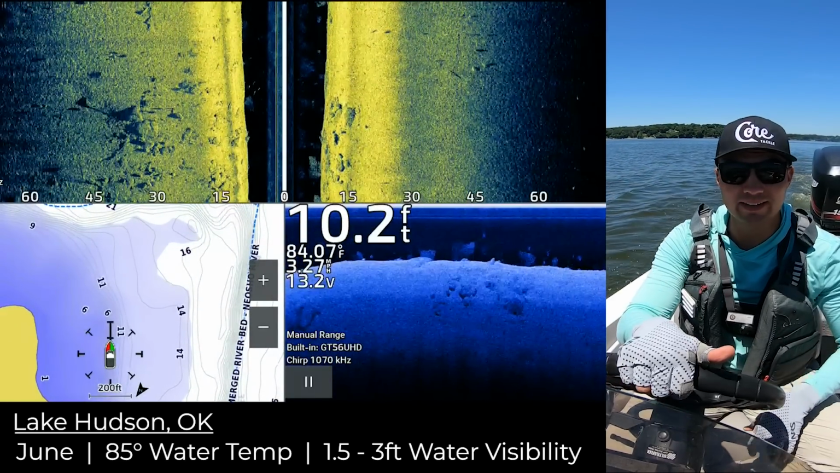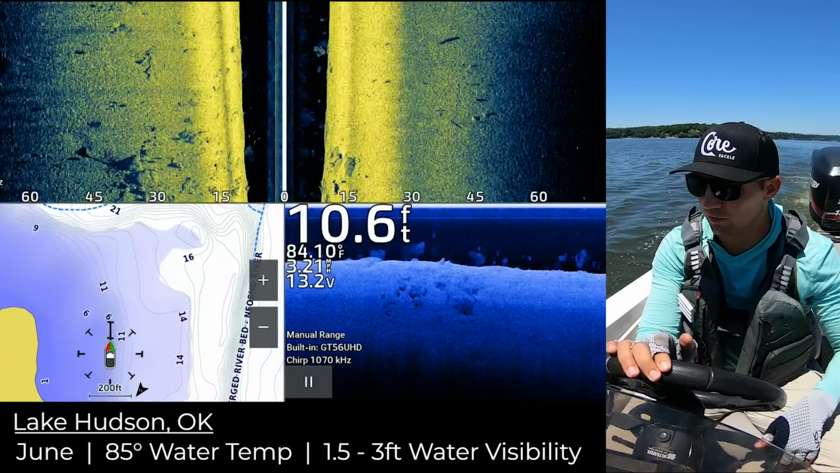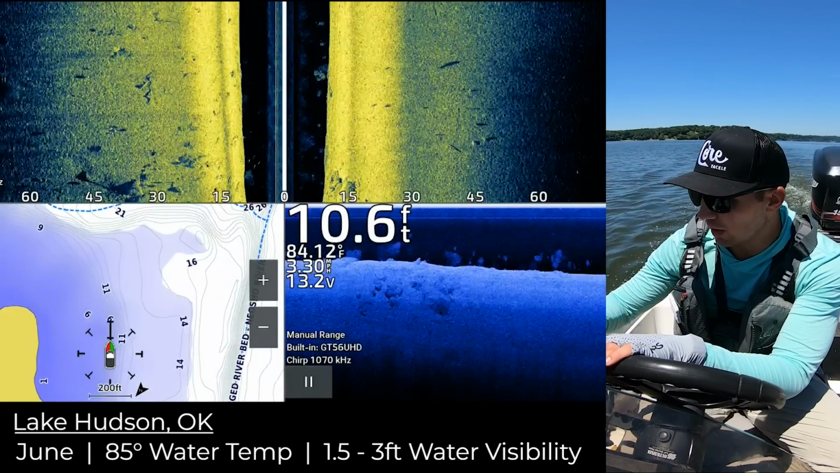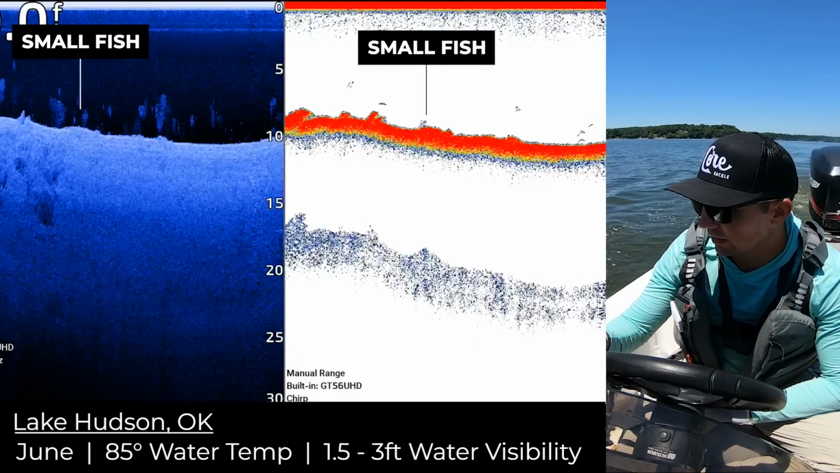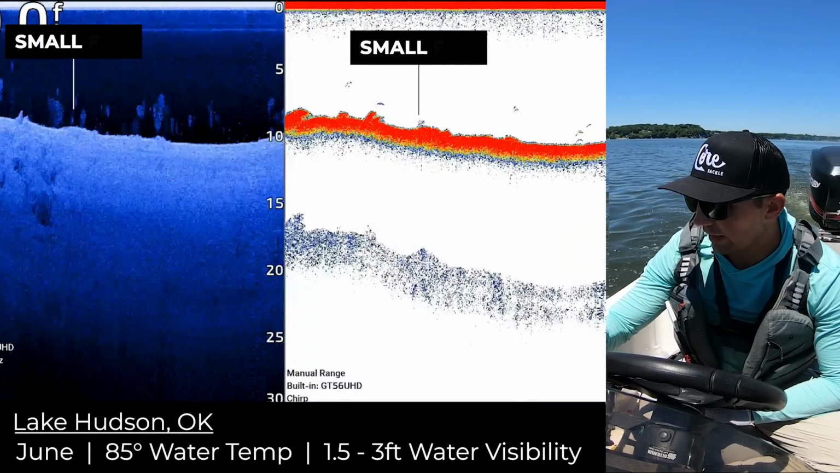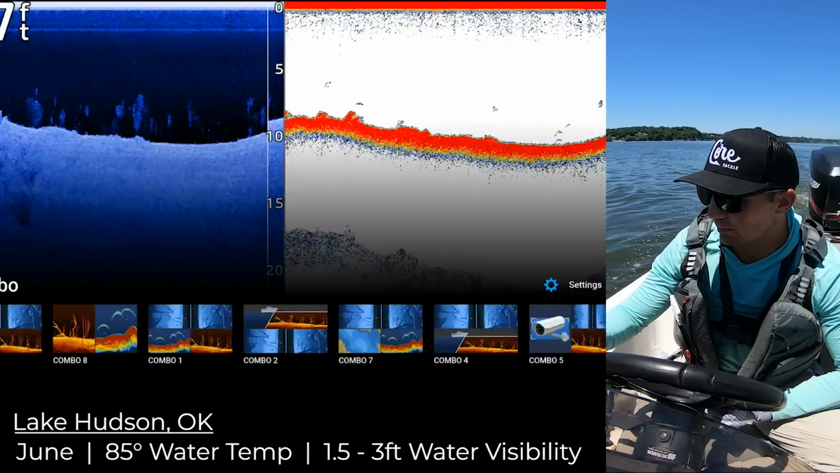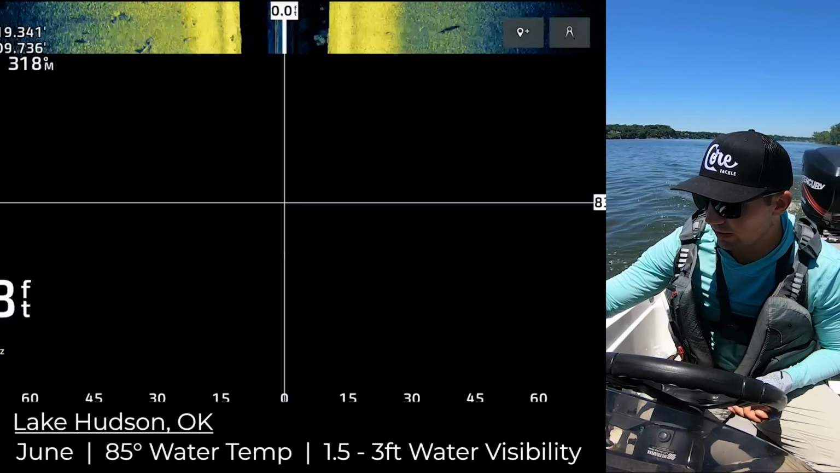Water clarity out here in Lake Hudson today, guys, is about 2.5 feet. So I was thinking I needed to graph out there in the like 15 to 20 foot range. But that little rock pile right there had a bunch of fish on it. You can see a few fish scattered out on the 2D sonar and down imaging as well. And I think that the bait fish and all of these fish are pushed up way shallower than I thought they were going to be today.